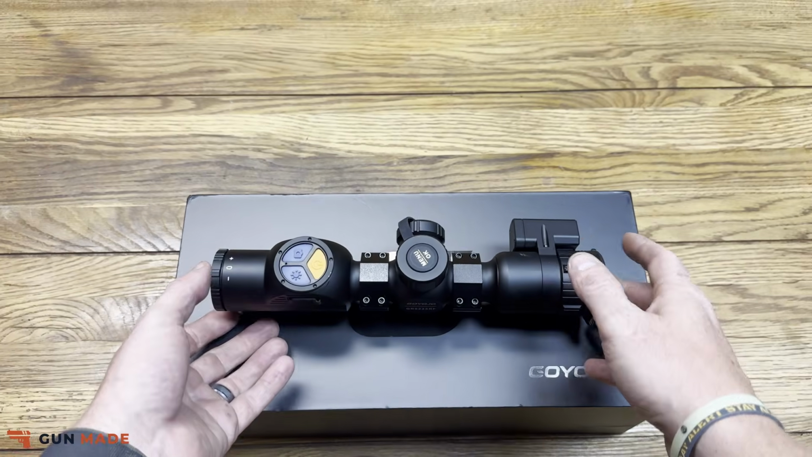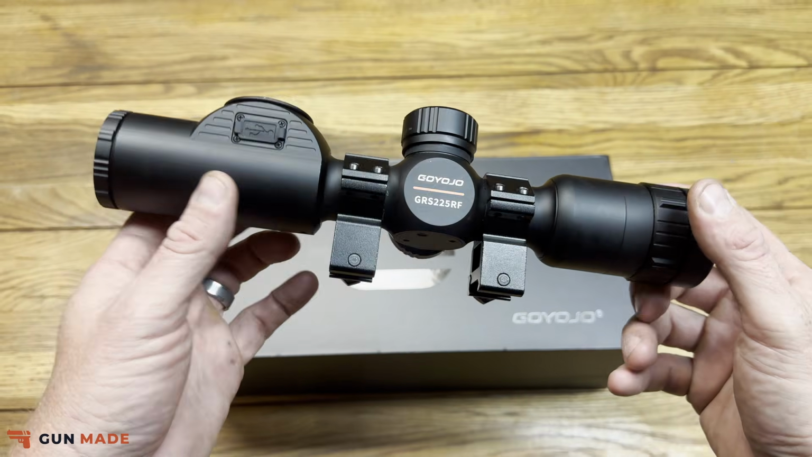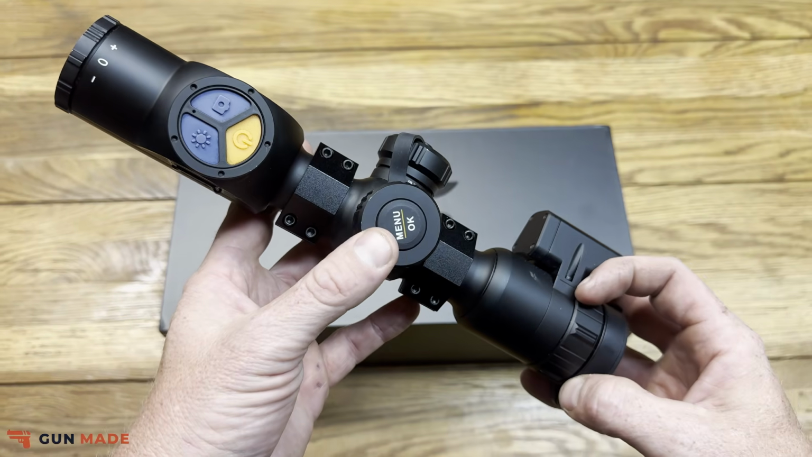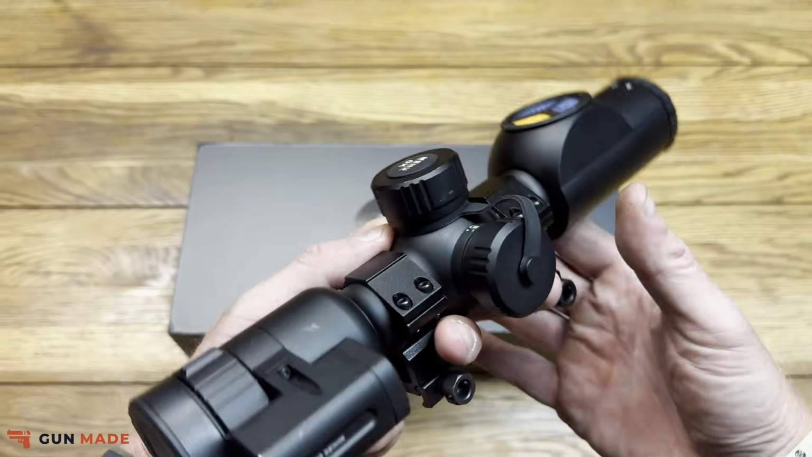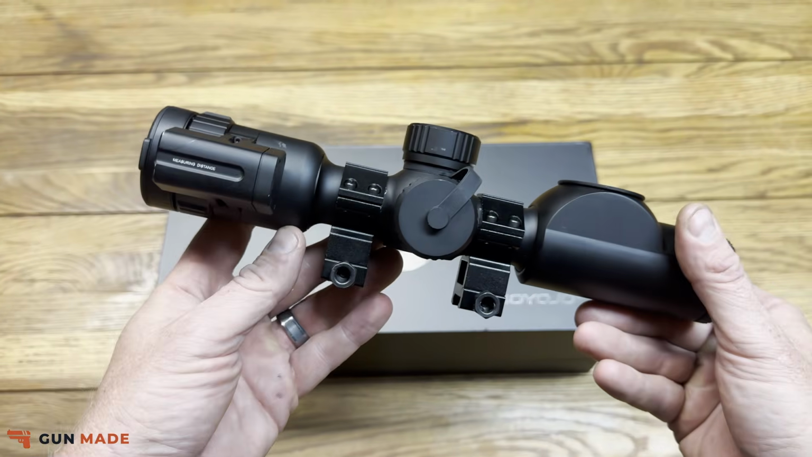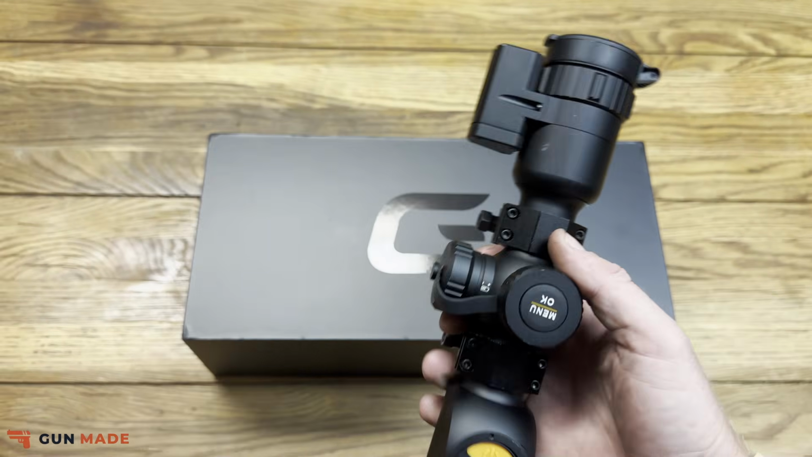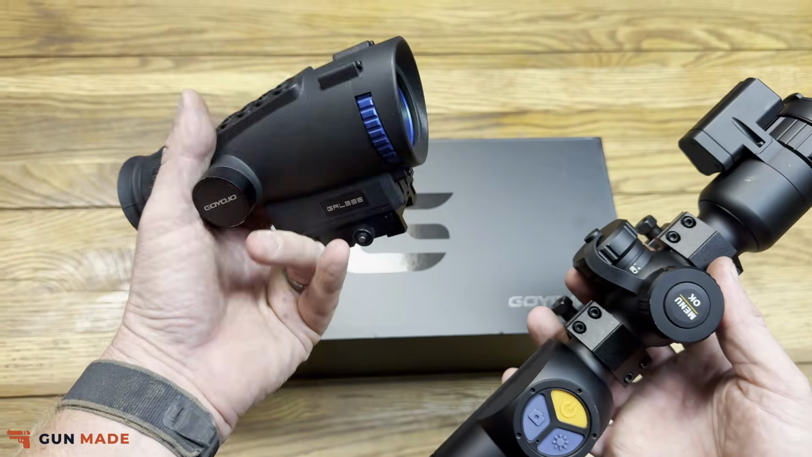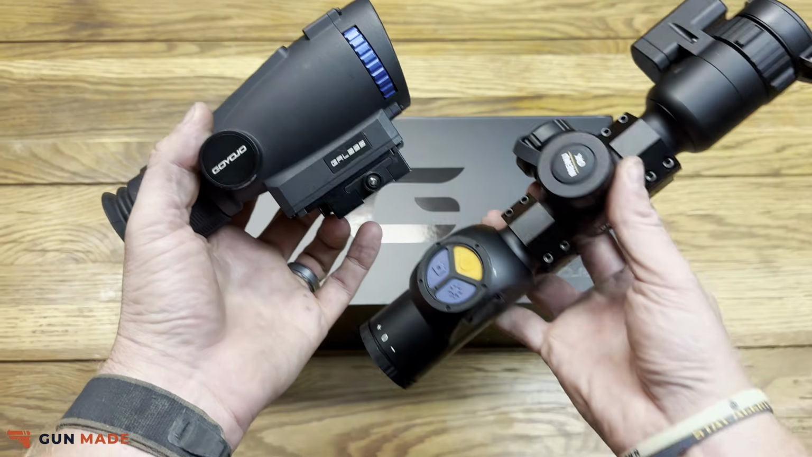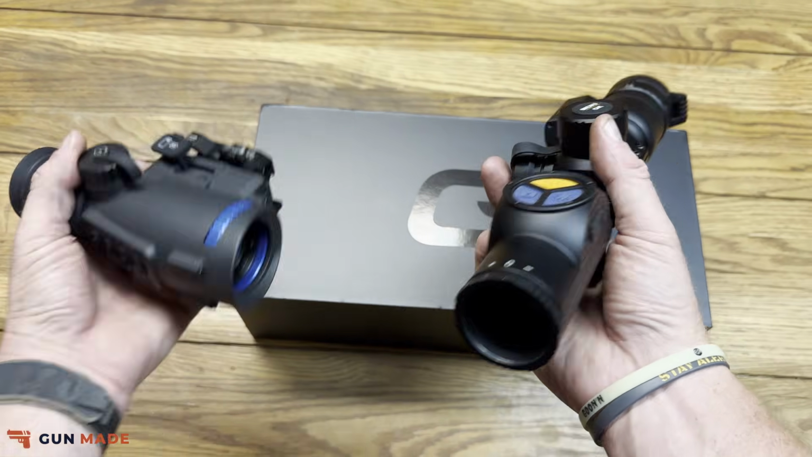Alright guys, so we're back from the range with the GOYOJO GRS225 with the built-in rangefinder. So now we're going to go a little bit over the scope itself, how it looks out the box, and what all it comes with. So this is definitely more of a scope versus the original GOYOJO that we played with several months back. This one kind of reminds me of an oversized ACOG. This one is definitely more along the actual rifle scope line.